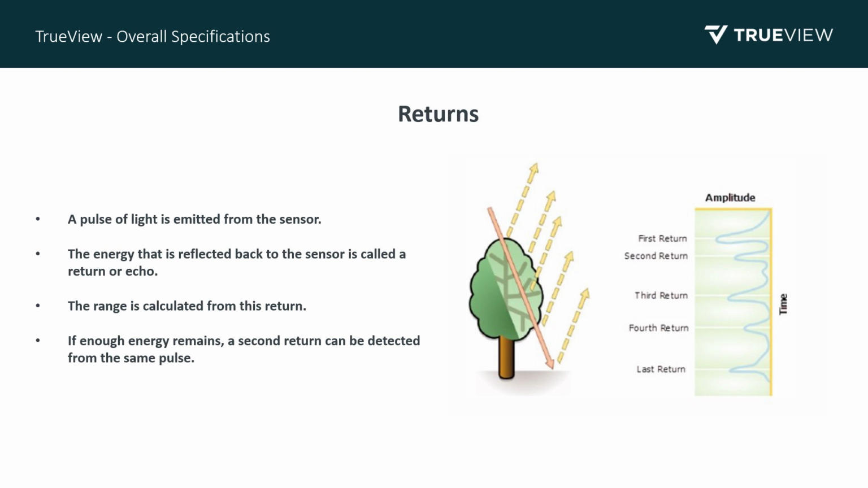If enough energy remains after that, a second return can be detected. So in this diagram, the pulse of light strikes a tree branch. I know the range, and I can plot a point based on the return value that I get from that tree branch. And then if the pulse has enough energy to continue and strikes another branch, I get a second return. And then a third branch, I get a third return, and so on. And eventually I strike the ground, and I can get no more returns beyond the ground.